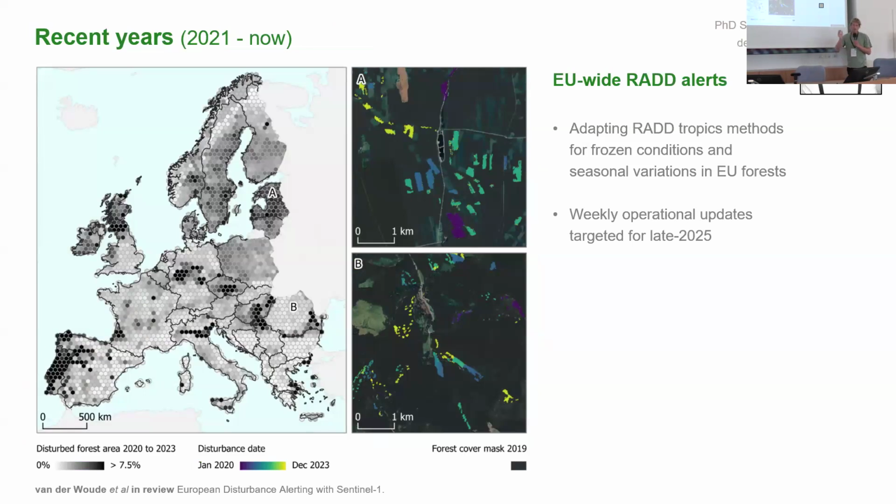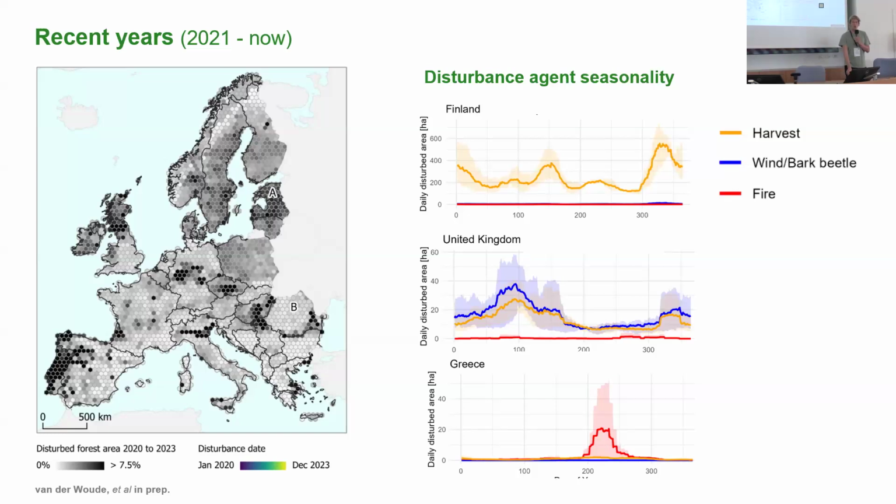moving these methods that we developed in the tropics to the European context. We have adapted those alerting methods to Europe, and we now have a European red alert that we hopefully will release operationally by the end of the year, with weekly updates on forest disturbances in Europe. That's quite exciting, because we can now combine this weekly information with agent information, together with Corneo-SEM through a different EU project, and we can look at disturbance agent seasonality in Europe and really decode what drives disturbances and different disturbance types.